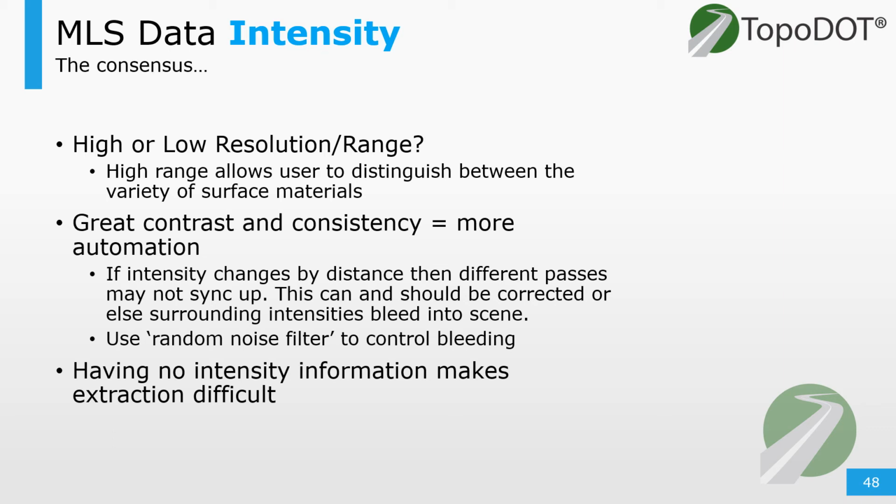Keep in mind, I have not mentioned RGB assignment yet. The RGB would come from imagery and can act as an intensity substitute. But image alignment plays a role here too. You need good imagery alignment so that your RGB values are projected properly onto the point cloud.